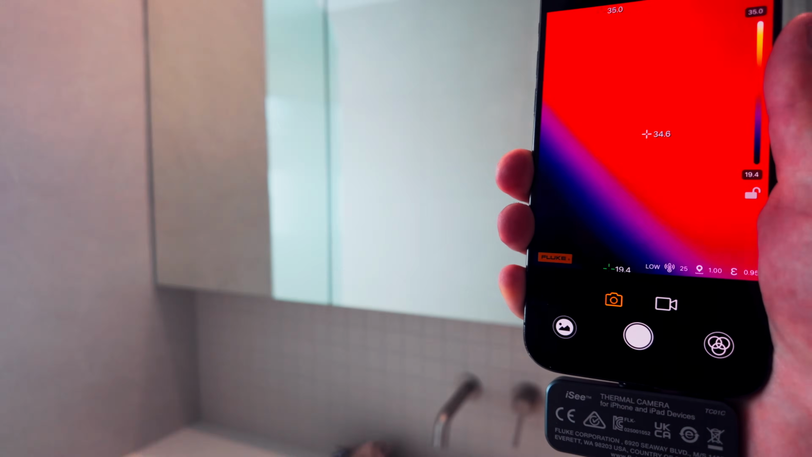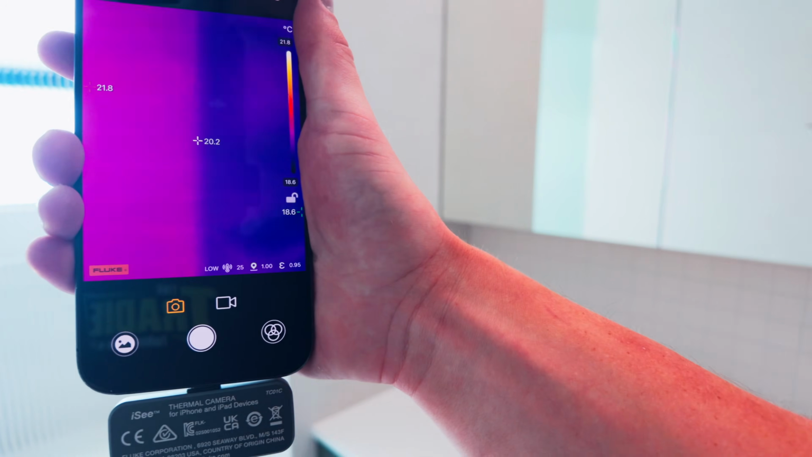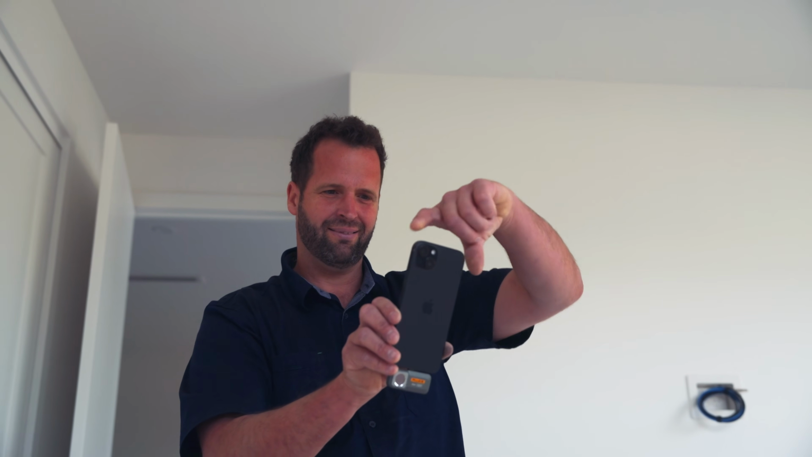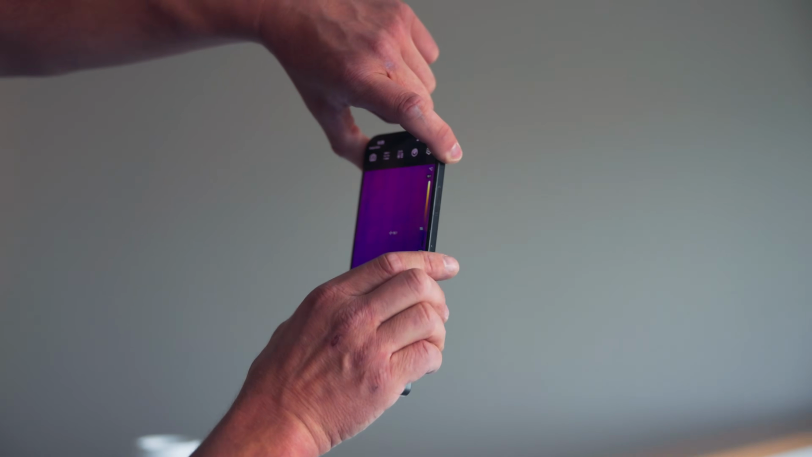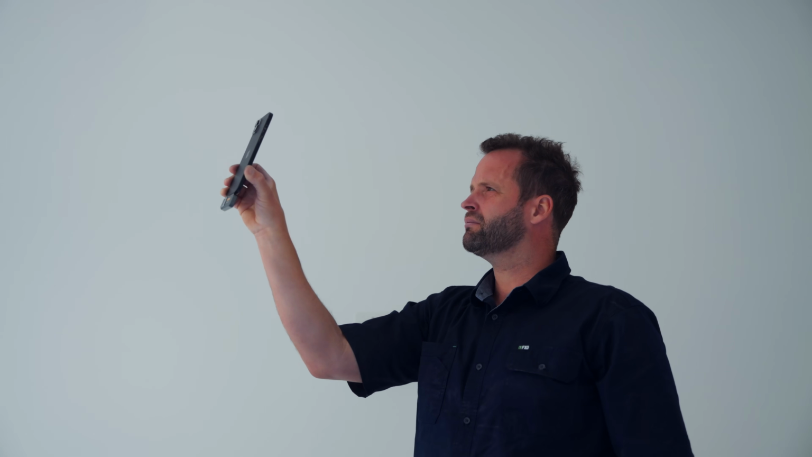Now, it also has a really powerful temperature range analysis. You're never going to miss any details of the real-time high and low temperature capture. You can automatically capture images and shoot photos when the temperature exceeds a limit, so you can set that limit, and as soon as you find it, it'll take a photo for you, which is super handy and intuitive. It also has real-time temperature alarm for timely response of an abnormal condition. So if something's just going off the charts, it'll alert you straight away as soon as you scan it, and you can act really quickly on it.